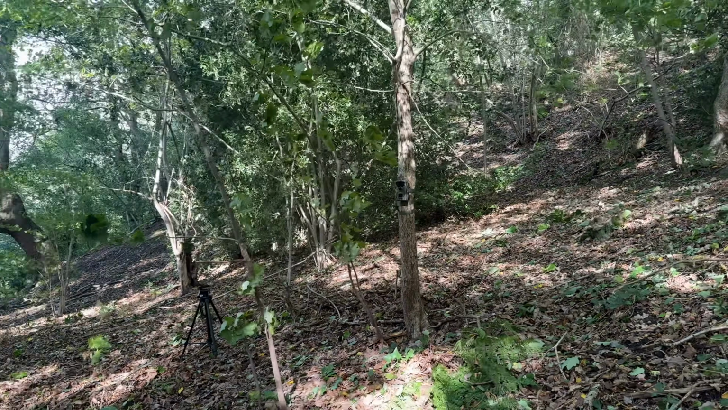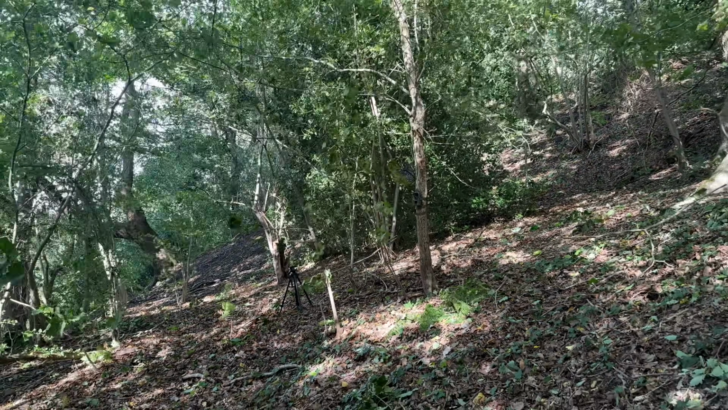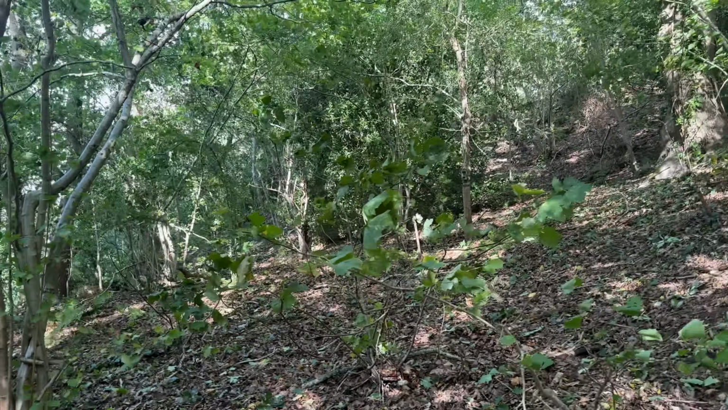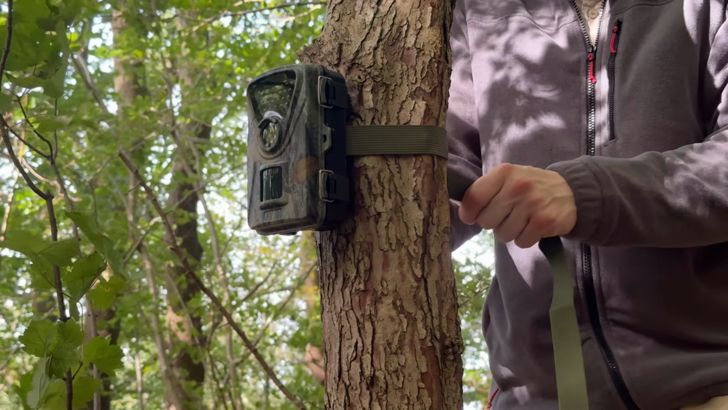Do you want it to do motion sensing? Do you want it to be doing time-lapse photos or time-lapse videos? So there's loads of options of how you can use it, as well as options for setting it to only operate between certain hours of the day, for example.